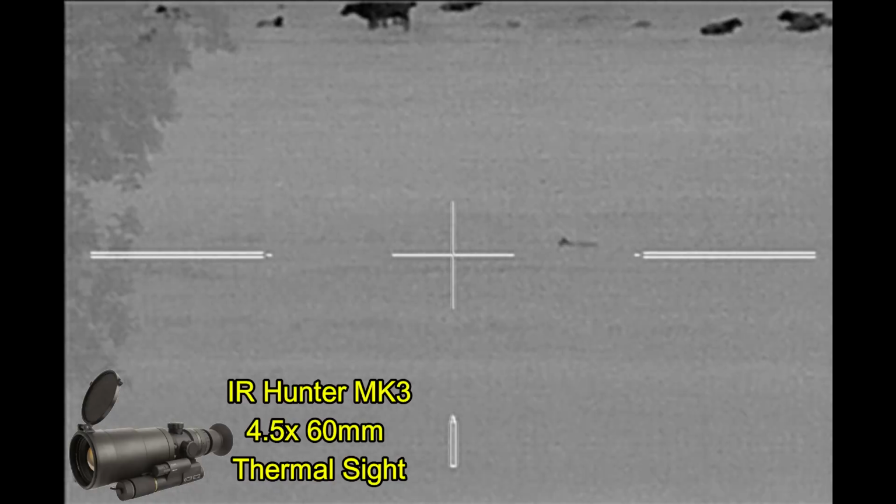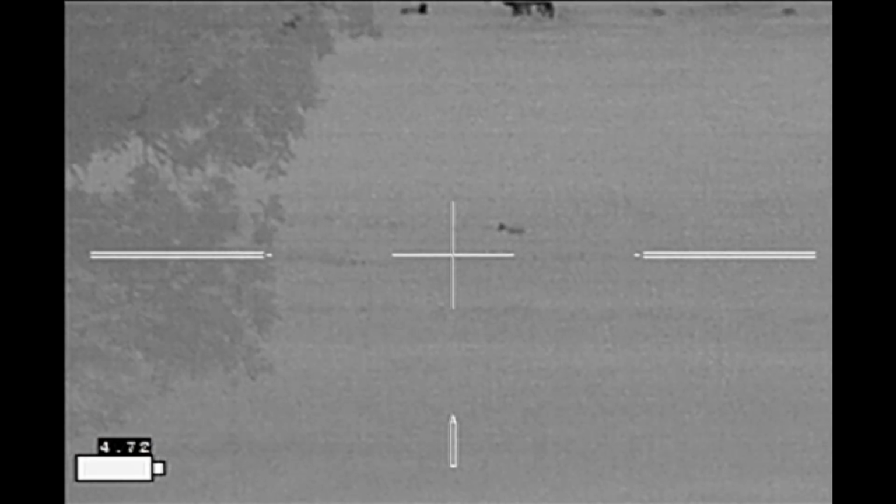Here I'm getting it recorded with my IR Hunter Mark III. It went ahead and passed on through.